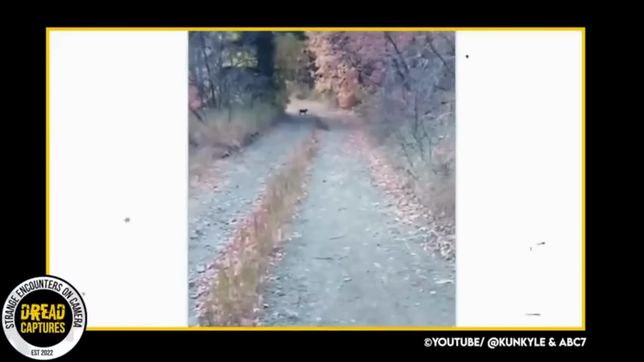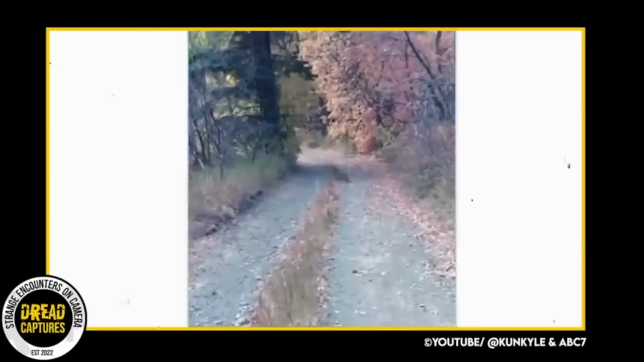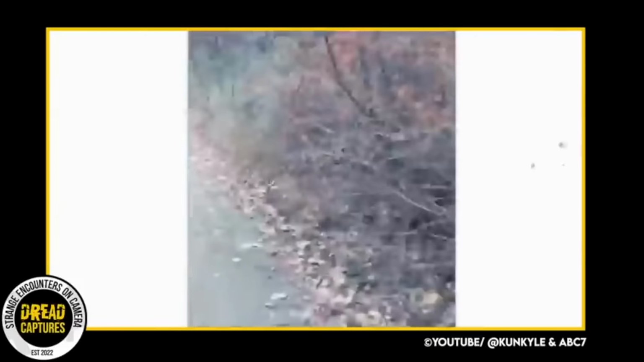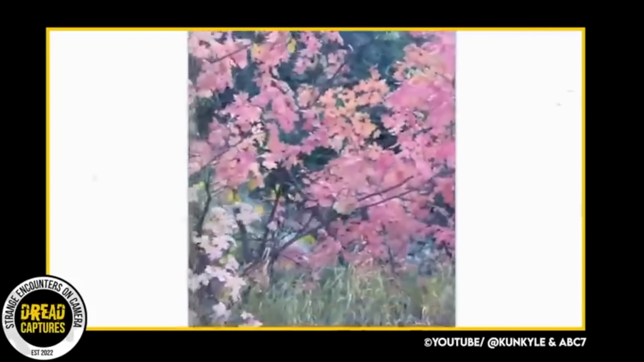In October of 2020, Kyle Burgess was jogging on a trail near Slate Canyon in Utah. In the middle of his run, he came upon some young cougar cubs in the middle of the trail. He knew that this was not good. Where there are cubs, there is usually a mama.